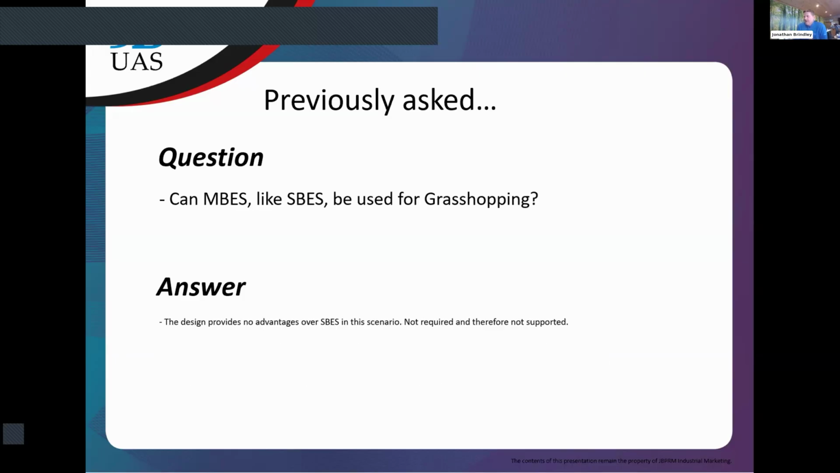Okay. Can MBES like SBES be used for grasshopping? I think no, it makes absolutely no sense, because grasshopping is about taking measurements in a single point, where there's a huge risk to catch something in the water, seaweeds or something floating. So taking data from a single point is about single beam, of course.